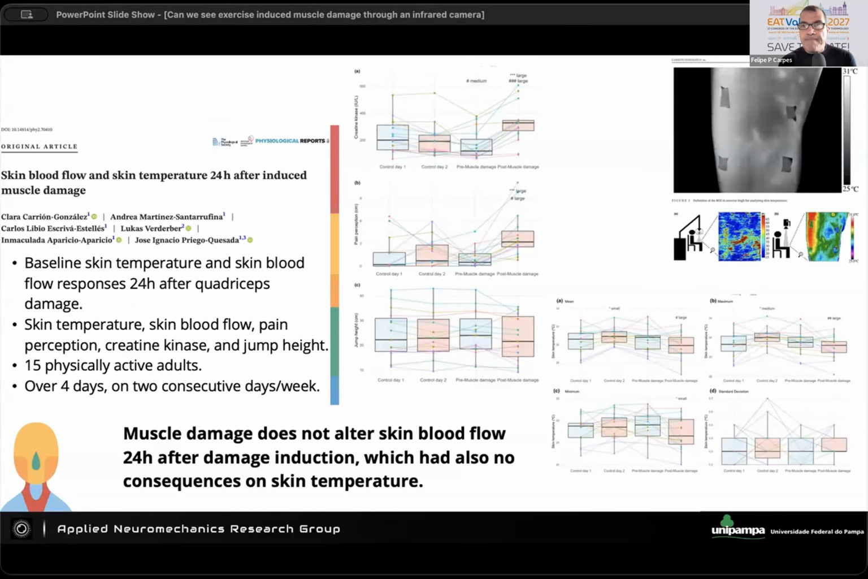it ends up that the literature proposed some theories for the investigation between muscle damage and changes in skin temperature. But we have both sides of the coin here, because we have studies suggesting these relationships, and we have studies showing that the relationship is not as clear or direct as we expected before.